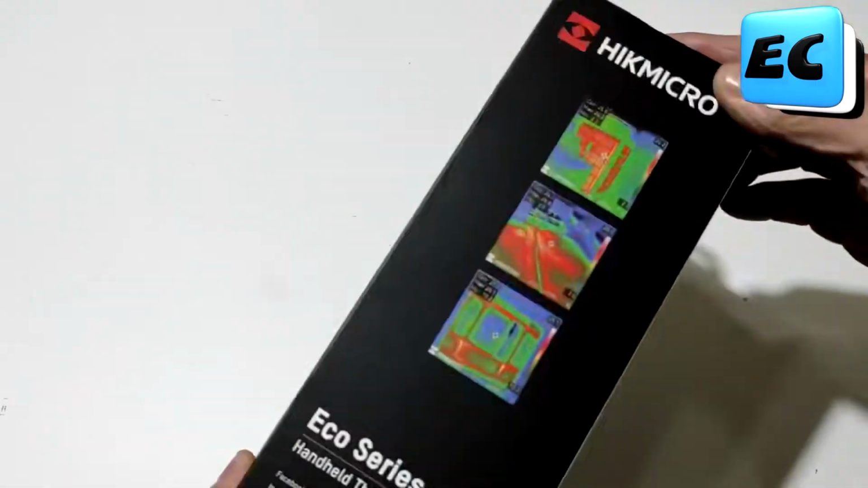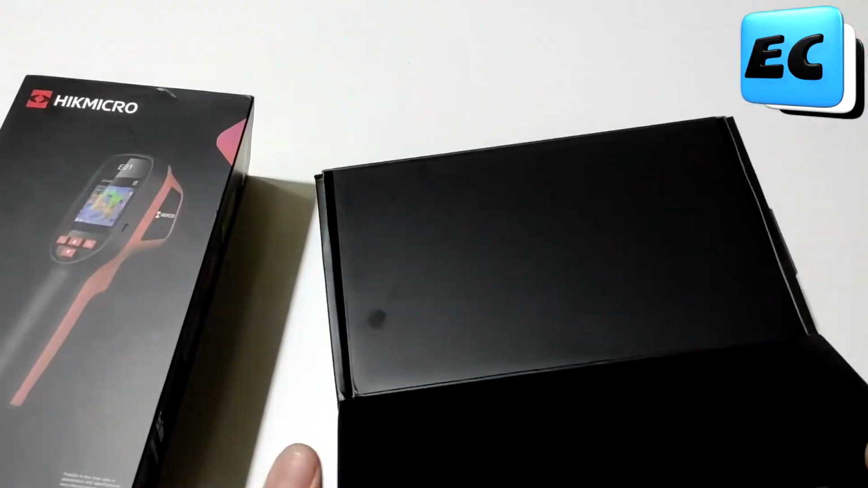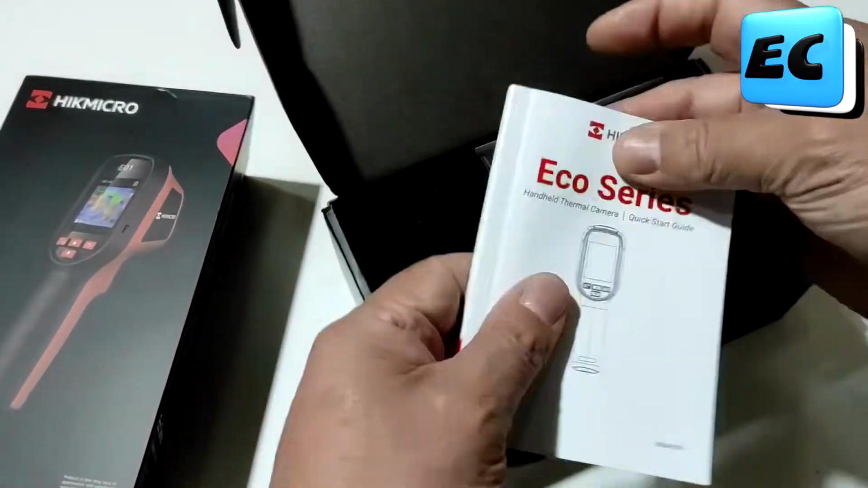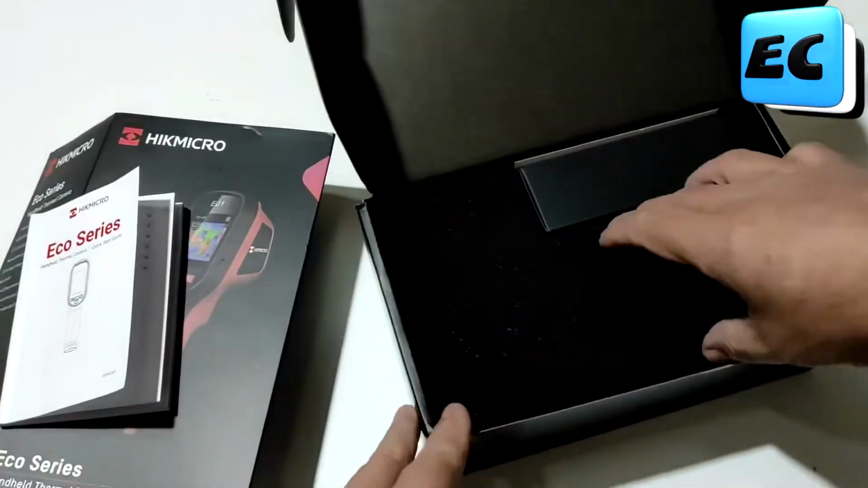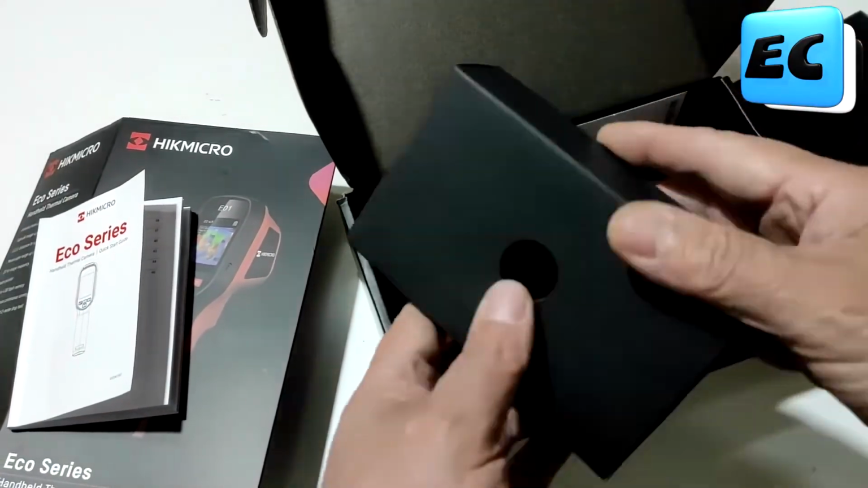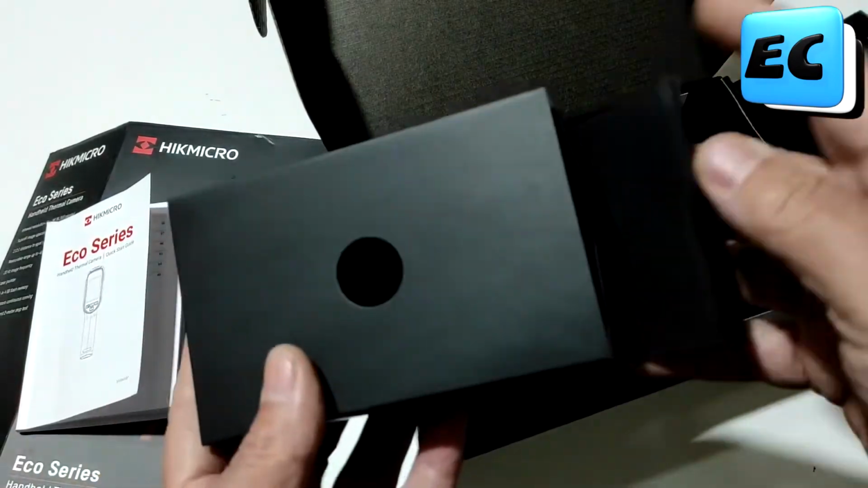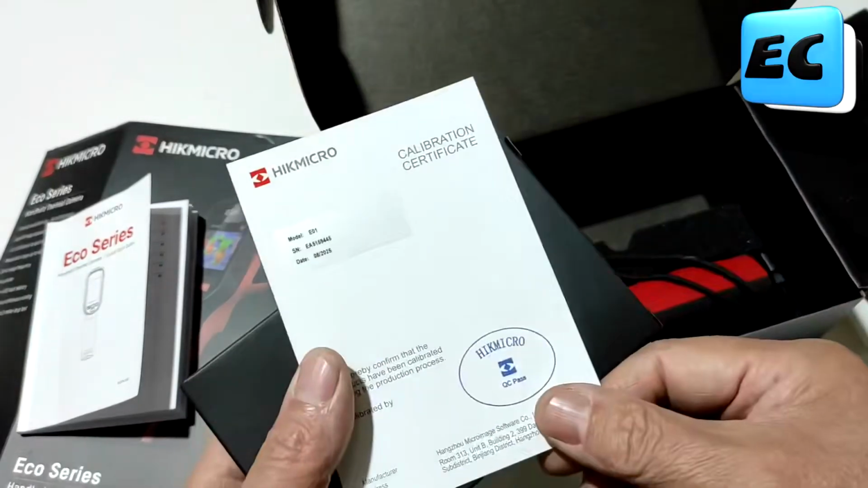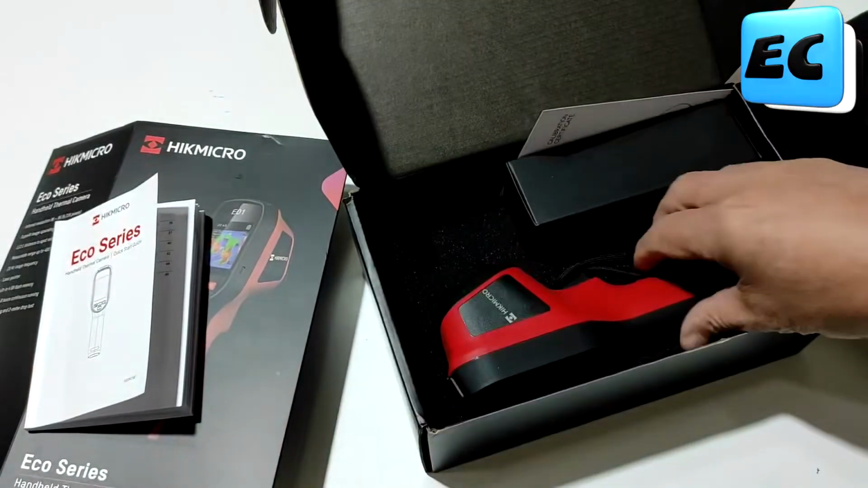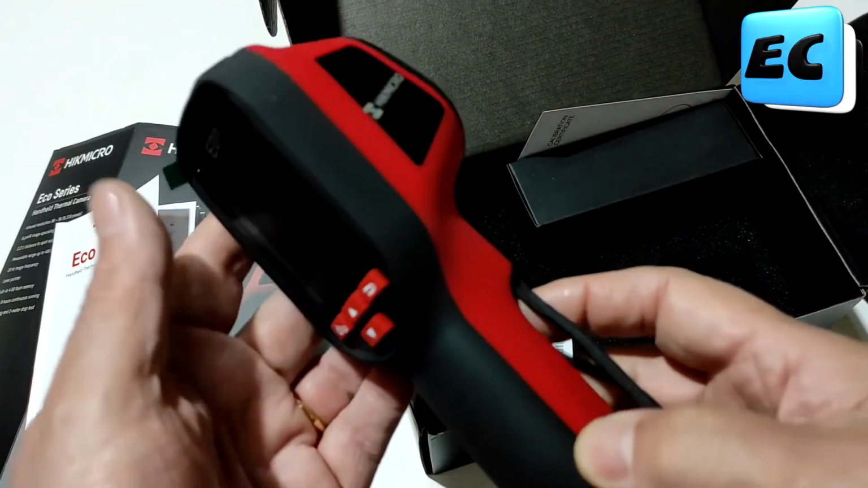The packaging's pretty simple. It comes in a compact box. Manual in all languages. USB-C cable. It doesn't come with the charger itself, but, well, you can use any 5-volt 2 amp phone charger, and there's also the camera itself. Not much, but everything essential.